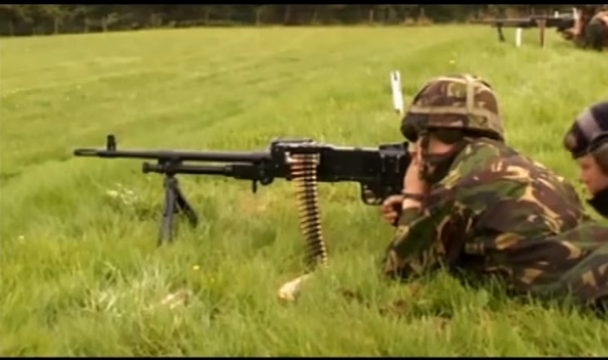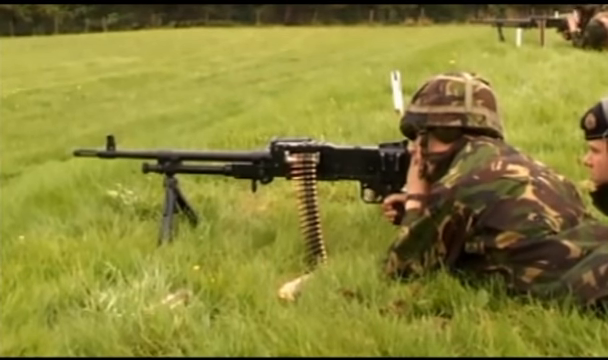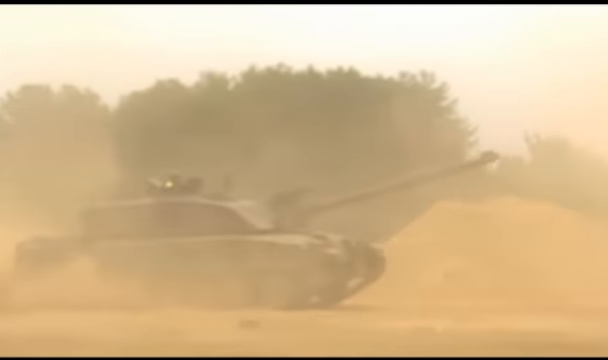Similarly, with thermal we can tell whether a gun's been fired recently. Look at this machine gun. As soon as it's fired, the barrel heats up and stays warm for a long time. Because there are elements that generate heat rather than just reflecting it, it's this combination of contrasting hot and cold areas, the thermal signature, that allows you to recognize the vehicle.